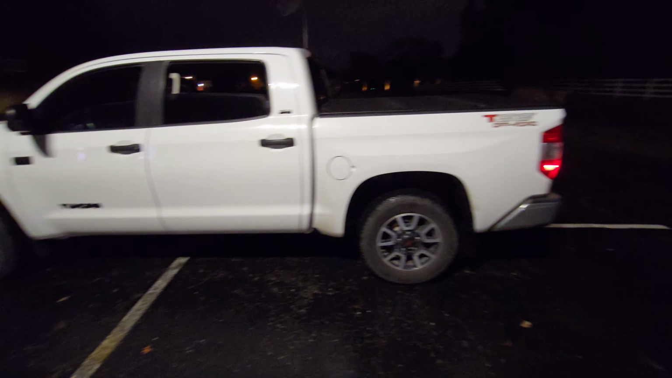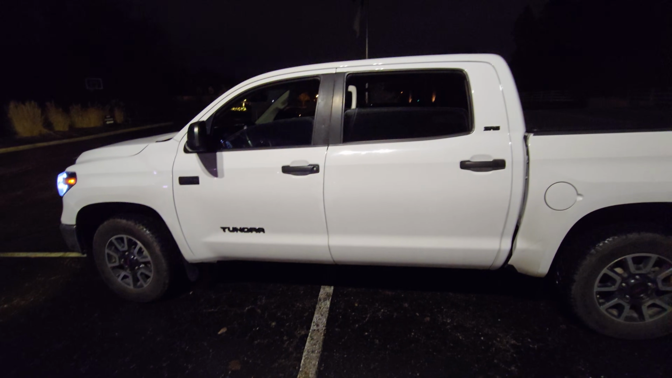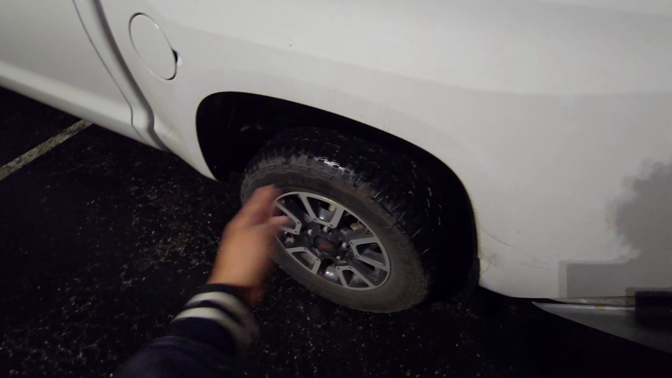If you guys ever watched my video on the first gen Tundra that I used to own, I had black steelies. And I like those because they kind of go in more. They're more like a dish. I've actually got most of my windows almost all the way down. It's like 60 something degrees outside and it feels really nice.